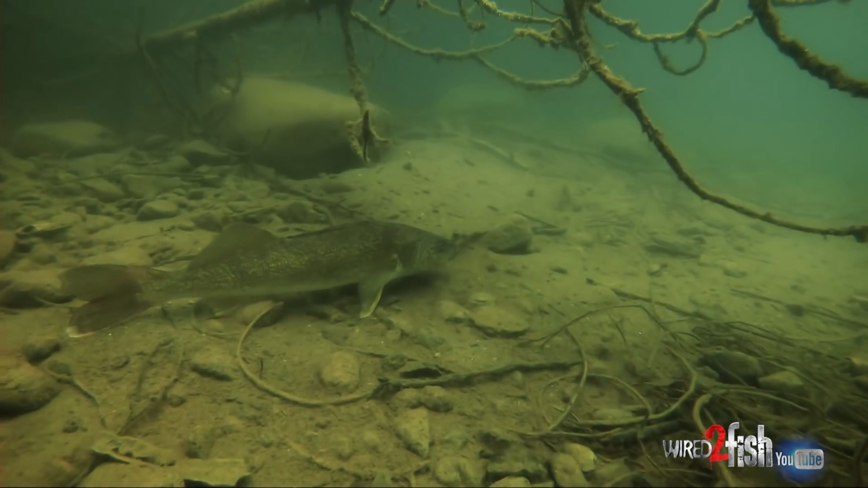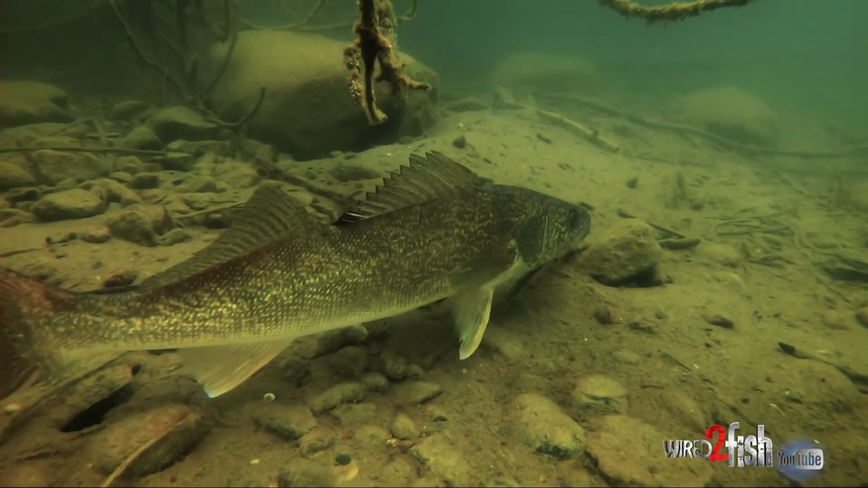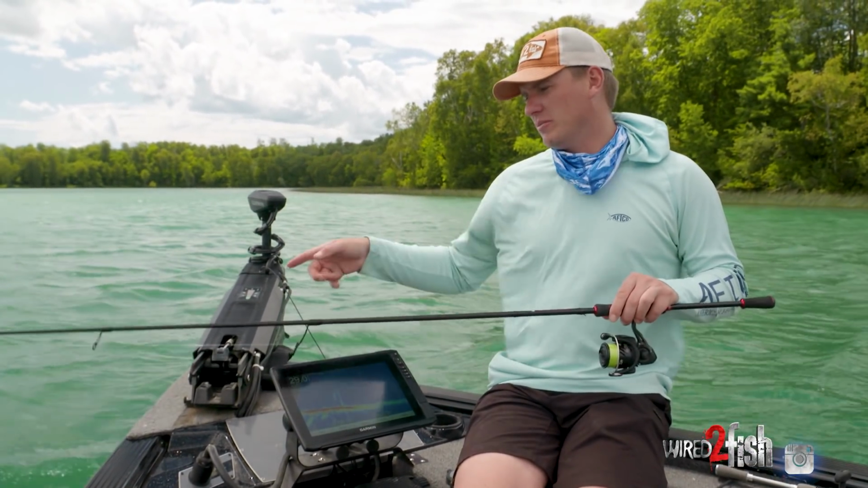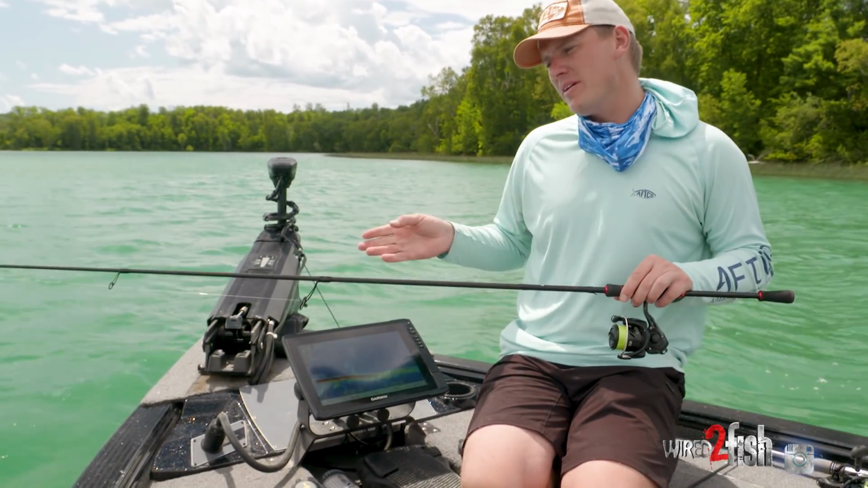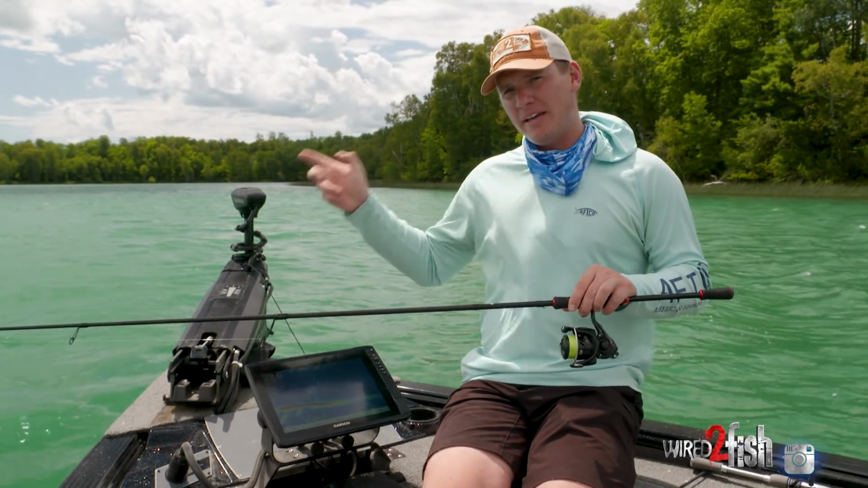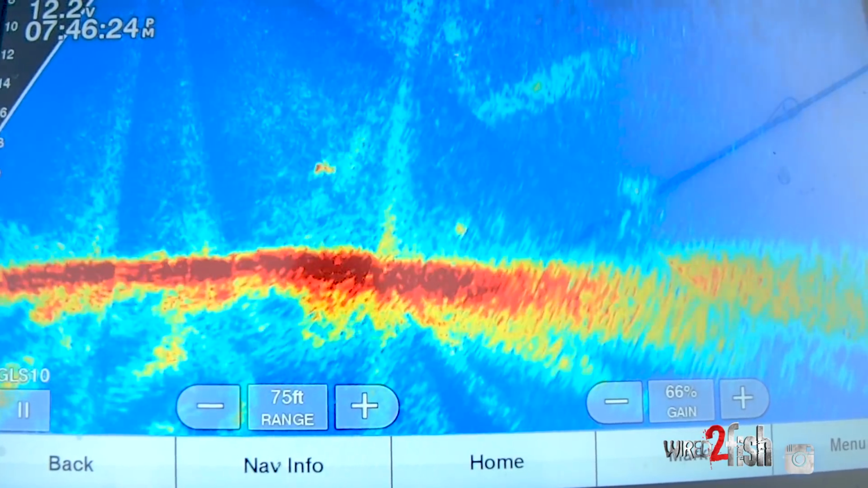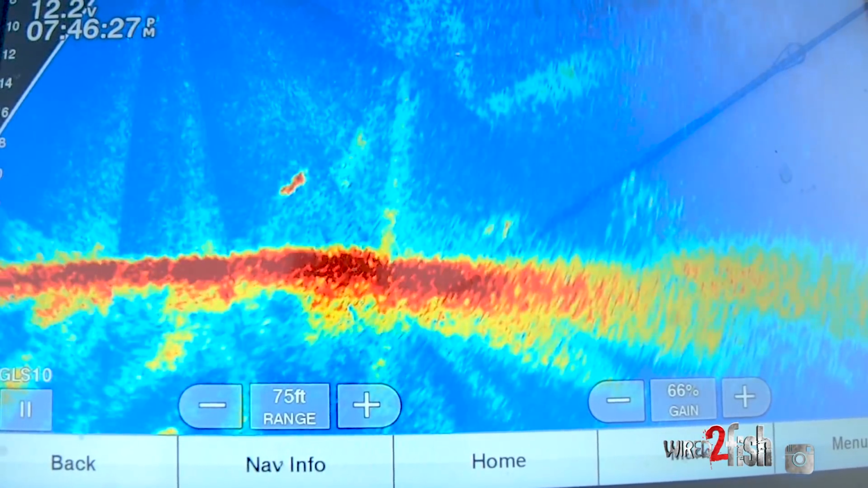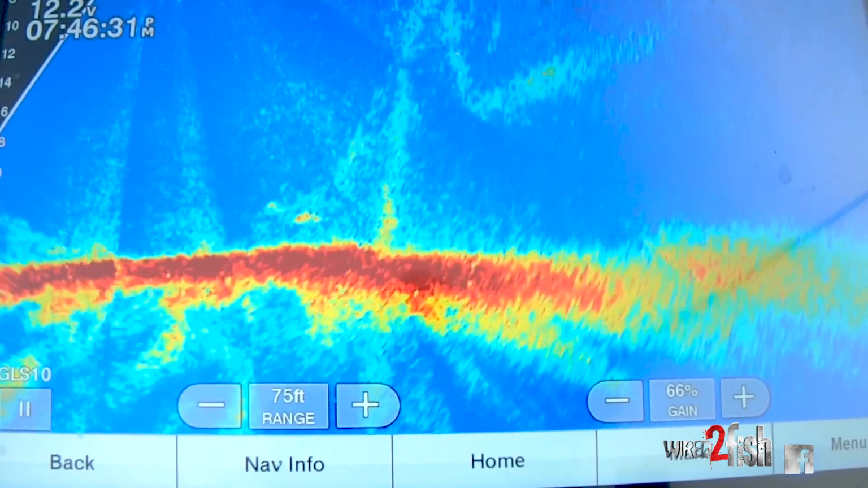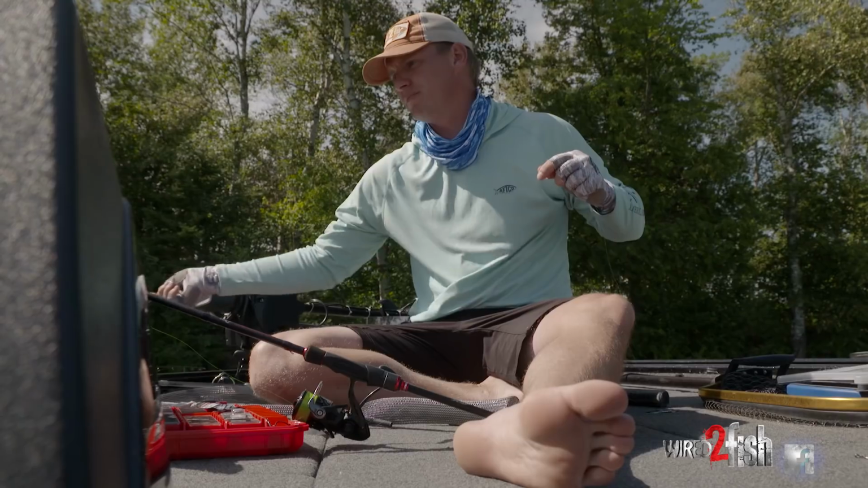So when you bomb a leech down in front of them with this heavy weight, as soon as that happens, it's either game on or you have to make another pitch to them. But if you spend more than 5 times throwing on them, and I mean making accurate casts, the LiveScope will show you a fish that's very active. If there's a fish around your bait, they'll generally move pretty quickly around it. It's usually a good indicator that you can spend a little bit more time trying to coax that fish into biting.